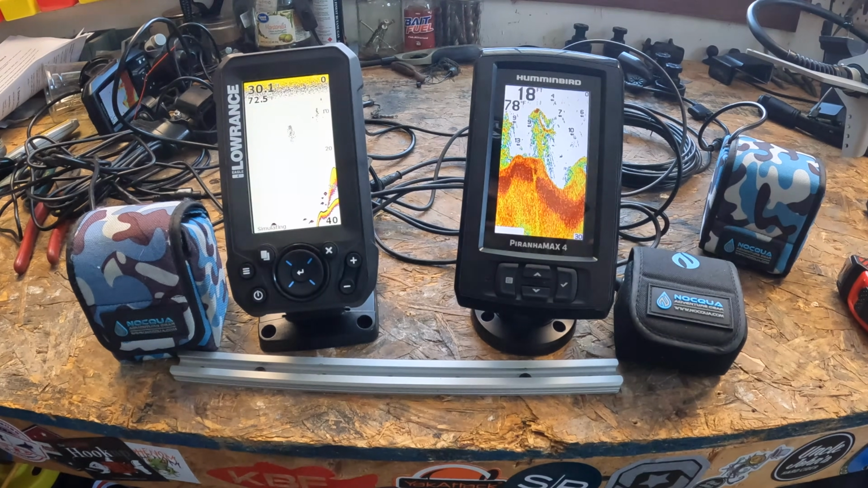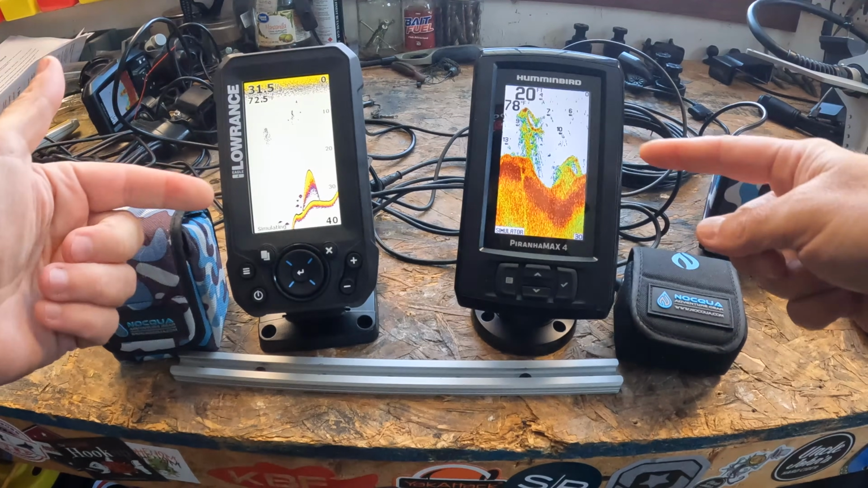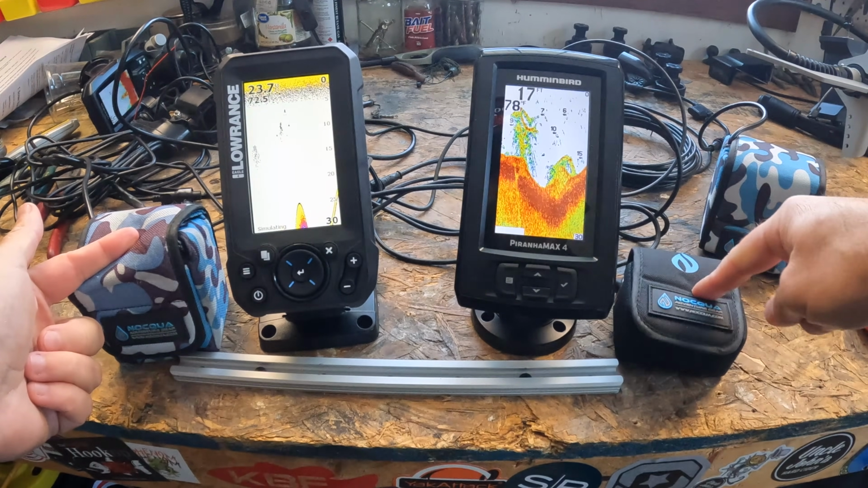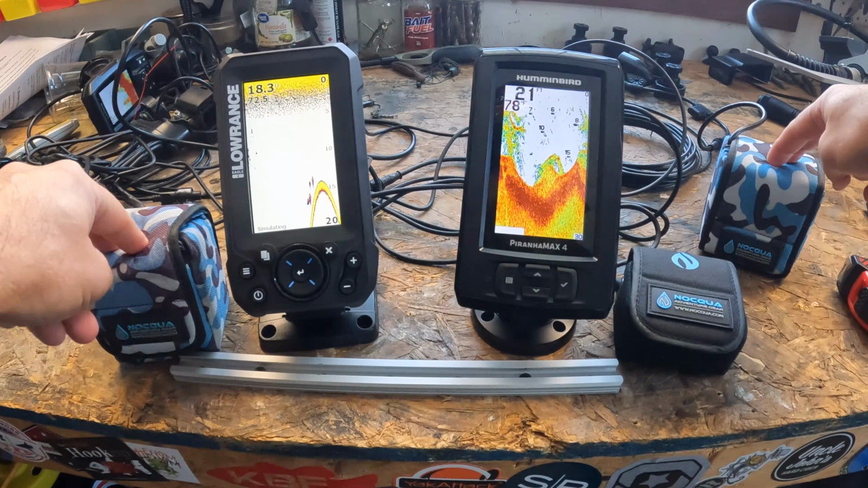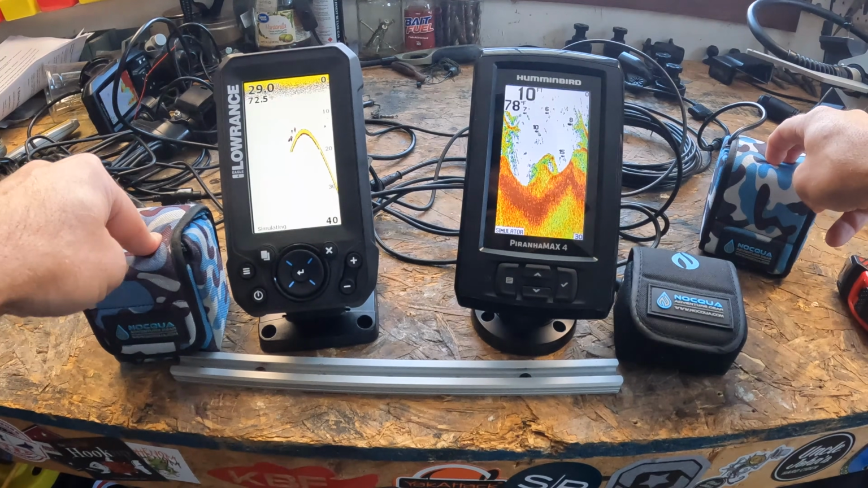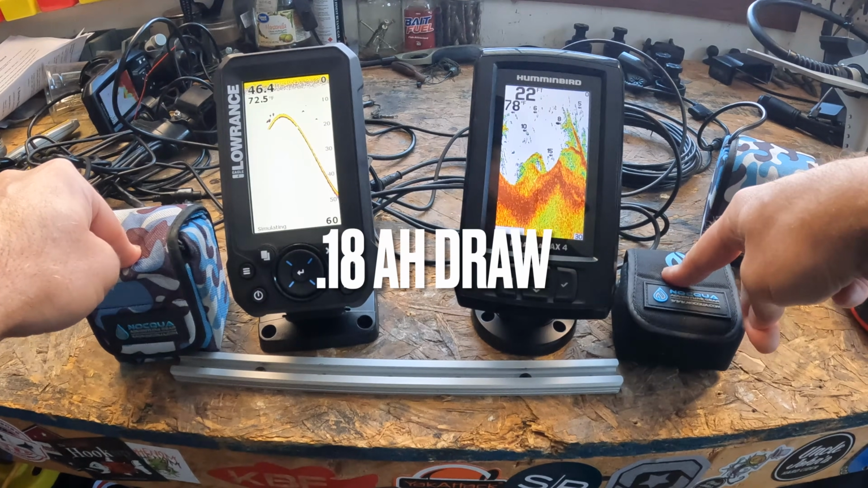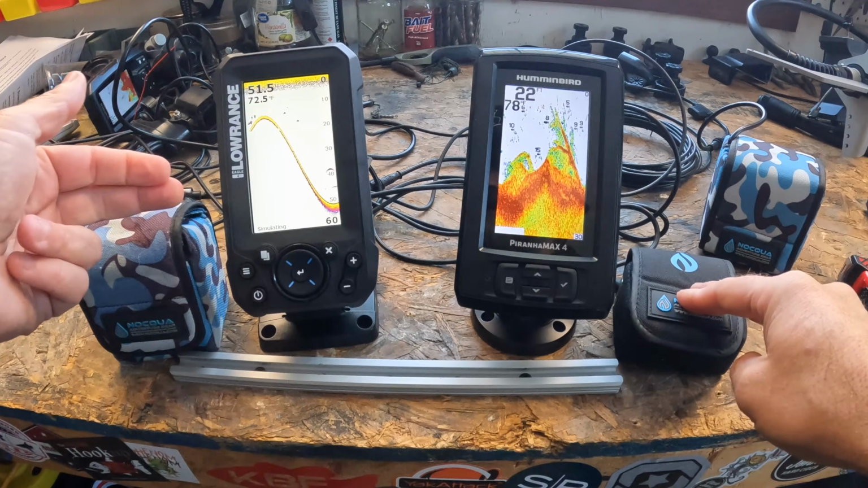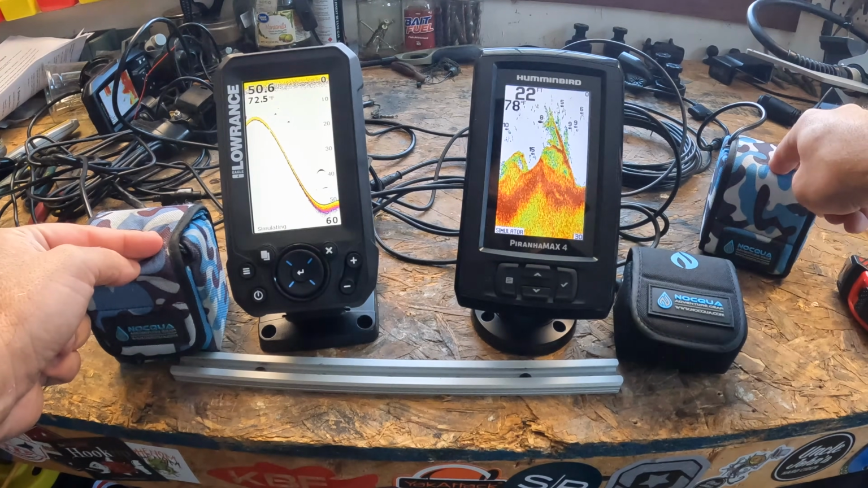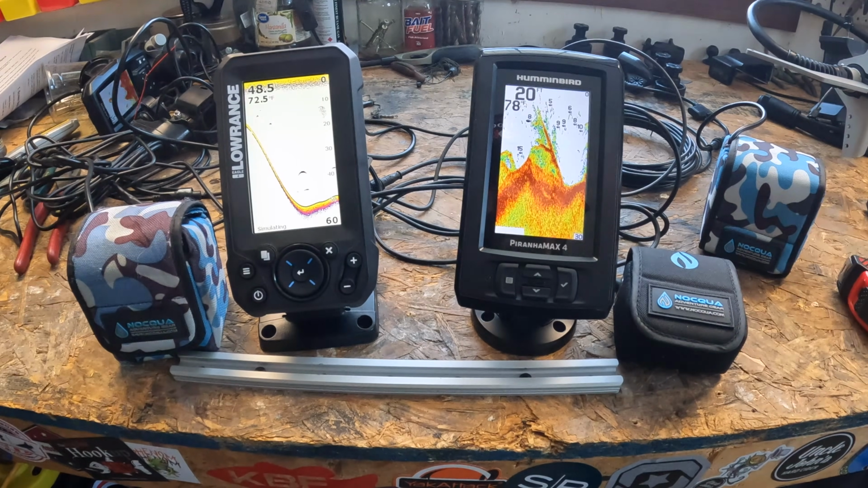Now when it comes to batteries, I like using the Naco Pro battery kits, and for this size unit, a 4.4 amp hours, what you see here, a 10 amp hours, what you see here, and the beefy big boy over here is a 20 amp hour. And so the runtime with a 0.1 amp hour draw, the 4.4 amp hours is going to run both of these units for 24 hours, a 10 amp hour for 55 hours, and a 20 amp hour for 100 hours. So no issues here. Full weekend of fishing on a single charge.